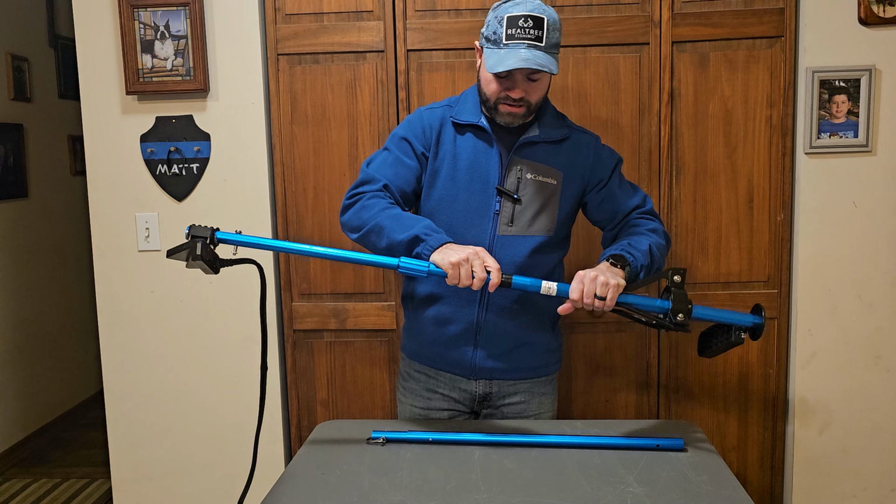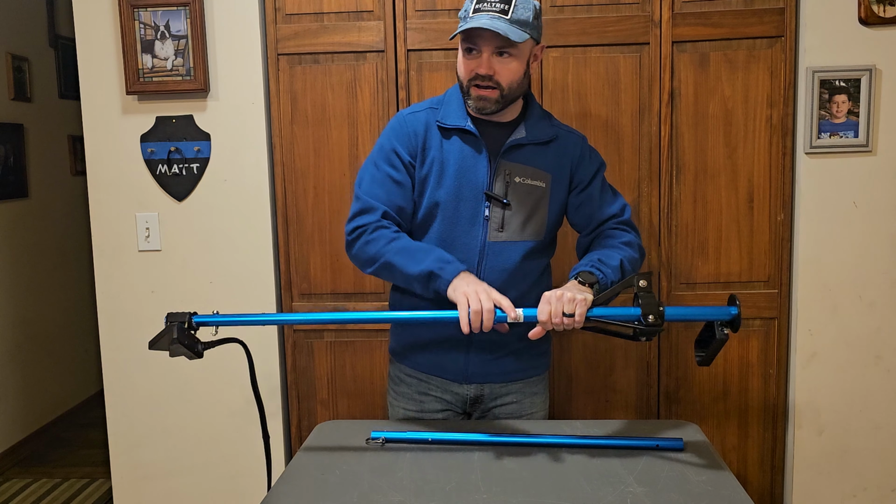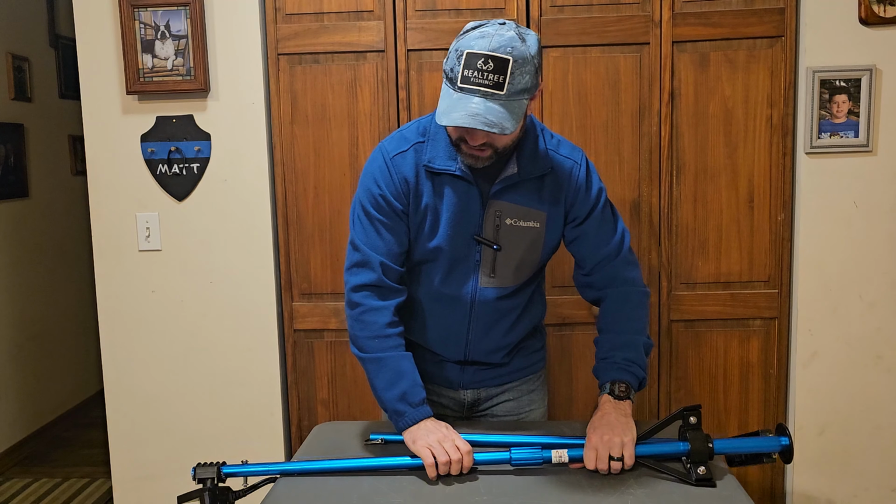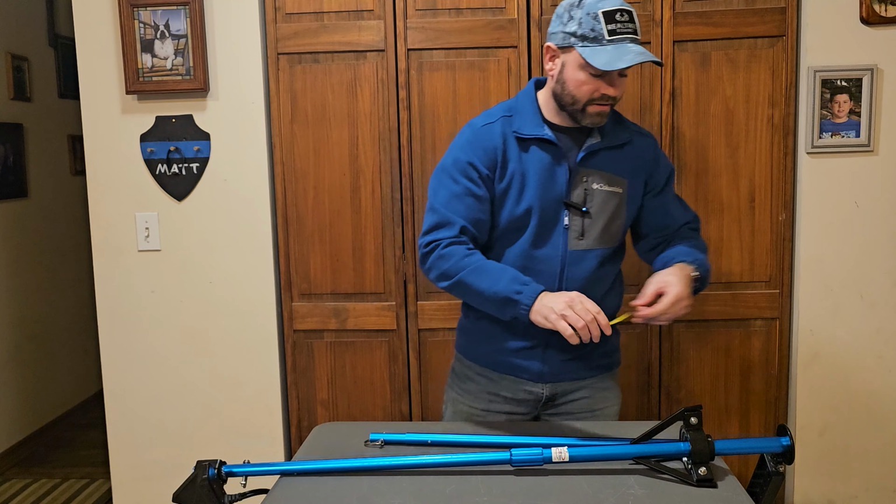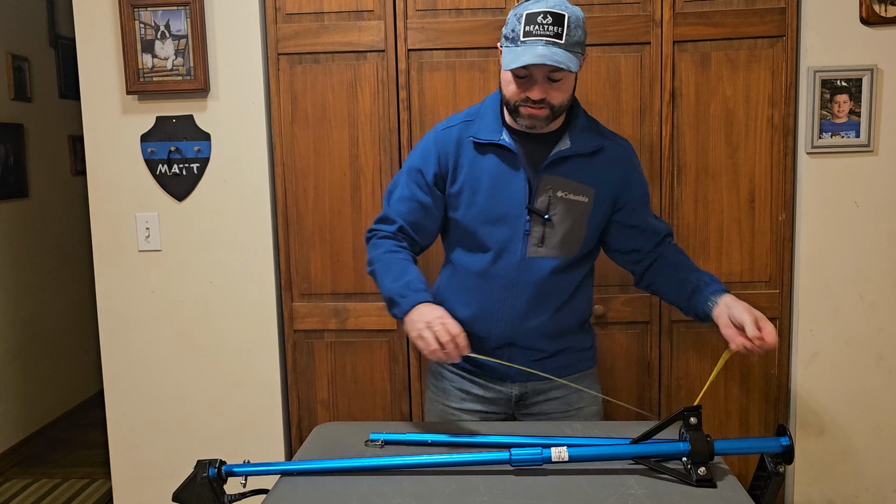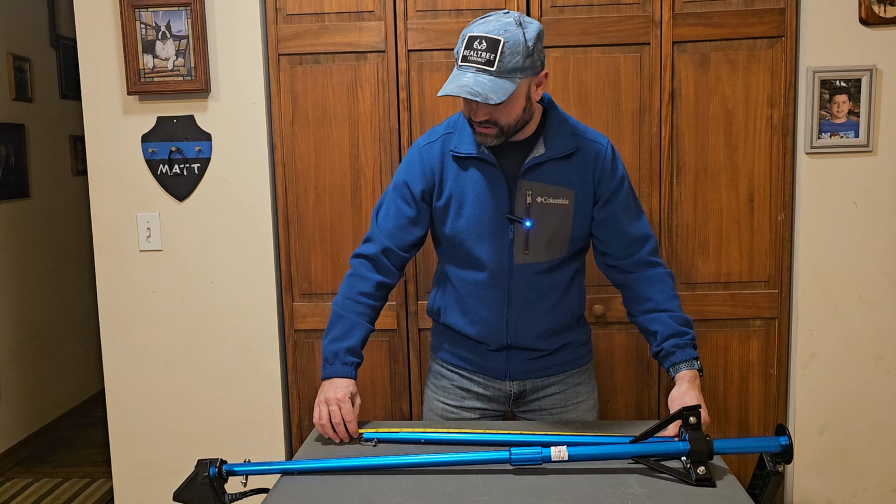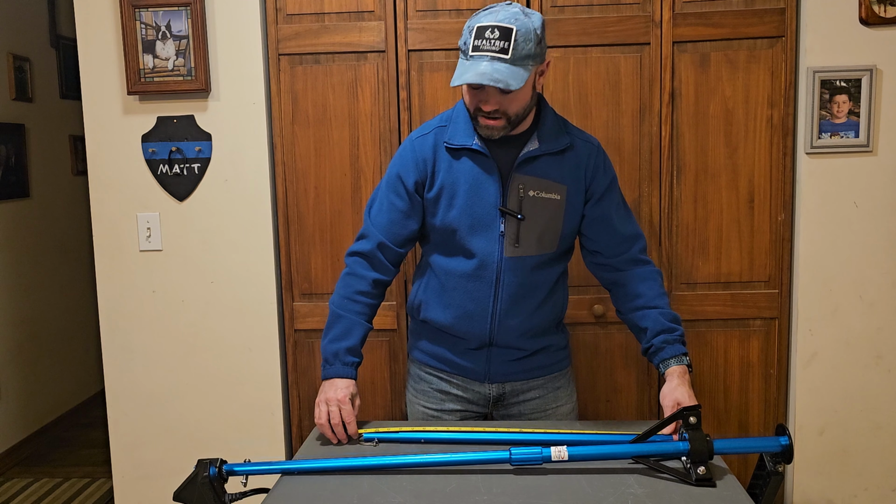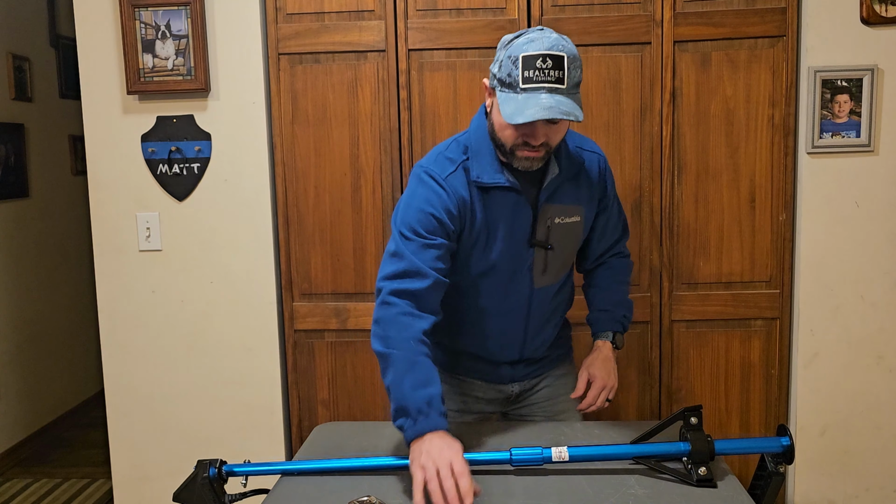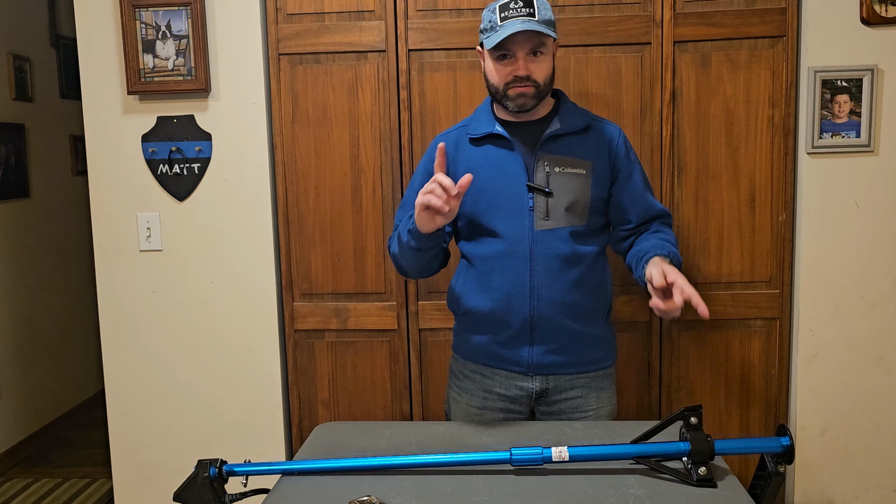Okay, so I think I'm at the end there. Let's tighten her down and see how long she is. So now we're at 46 inches. And then the extension adds another 25 inches on top of that. So you're roughly looking at 70 inches total, if I did the math right.